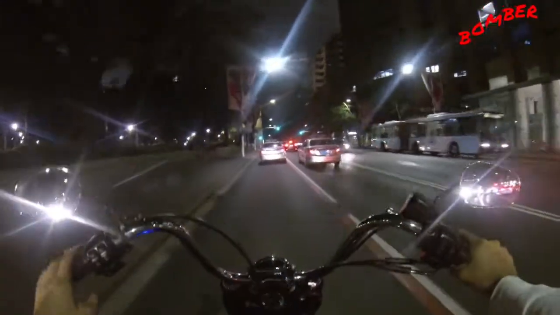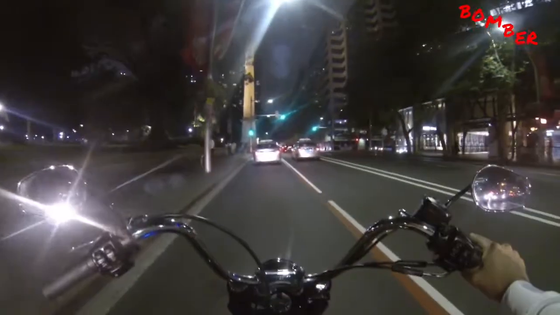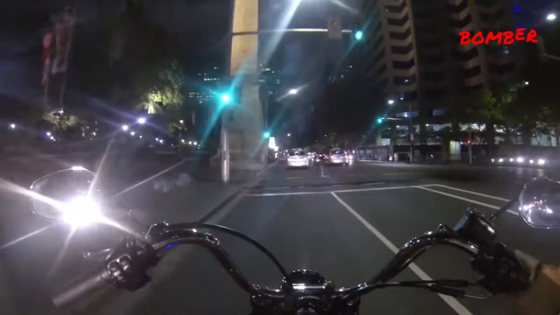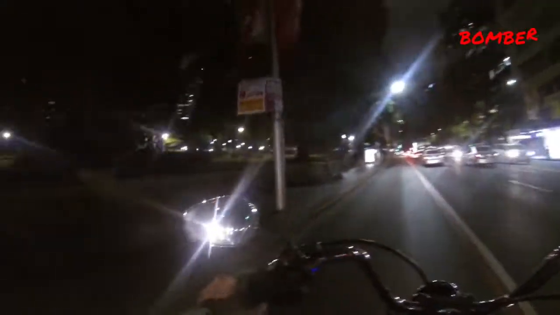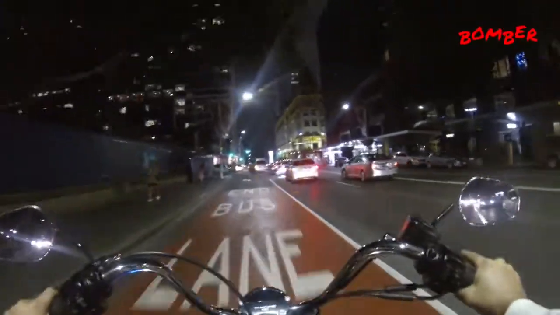So this is a bus lane. It can be used by buses, taxis, hire vehicles, and also motorcycles, which is good. Helps us get through the traffic a lot quicker. Not that there's any traffic right now, but generally. So there's the part of the war memorial in there, and there's a couple of features. I'd really like to see if I can pull up in front of it.